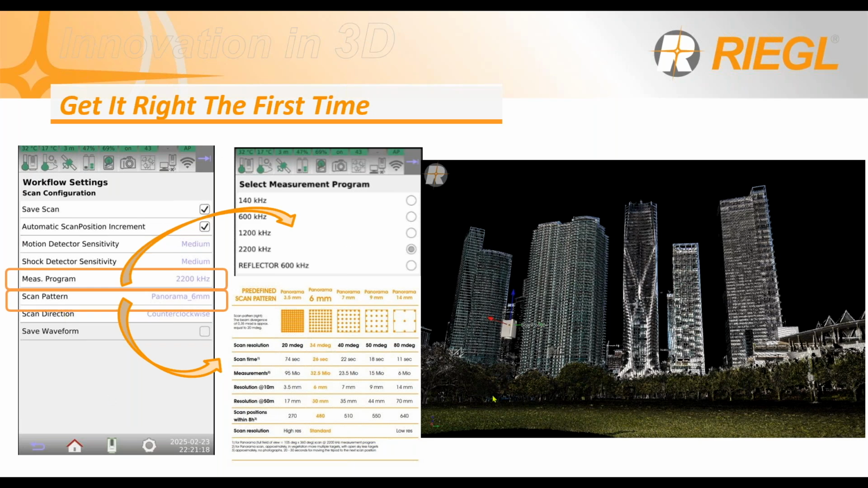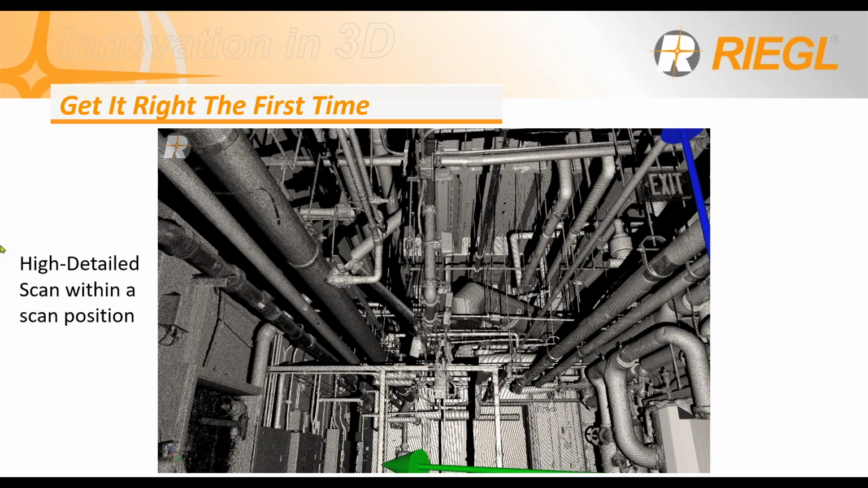So you can also have an extra cushion of confidence. You can also perform a high detail scan. Within a scan, you would select a window, and that will give you areas of maximum density. It will definitely increase the scanning time, but it will also give you an impressive level of detail of the area you need to focus on.